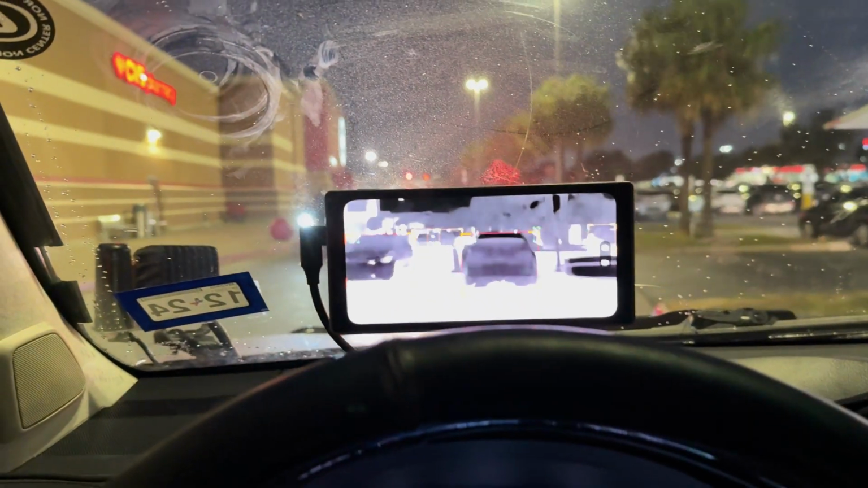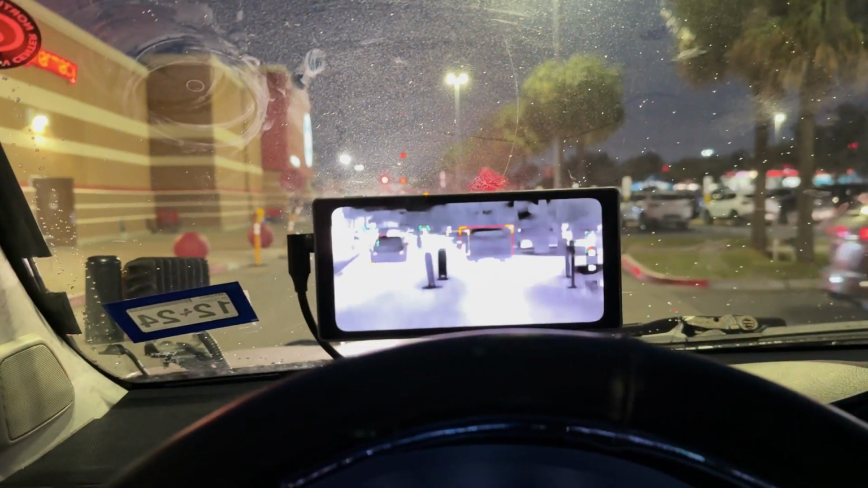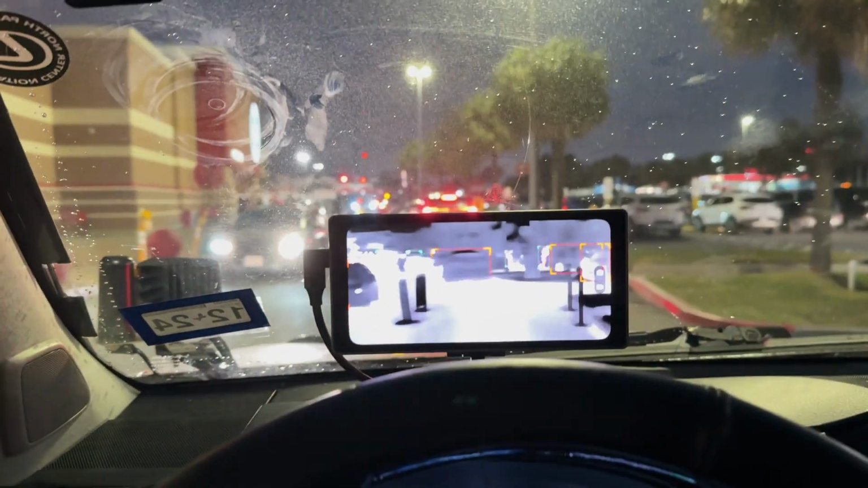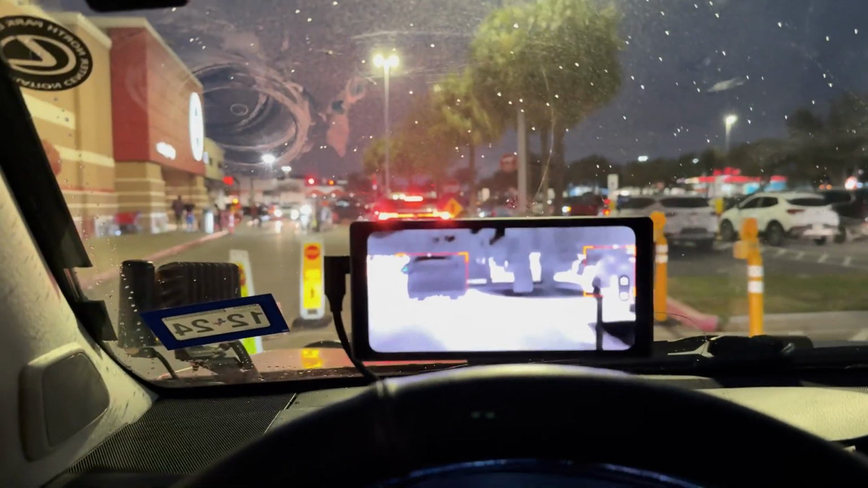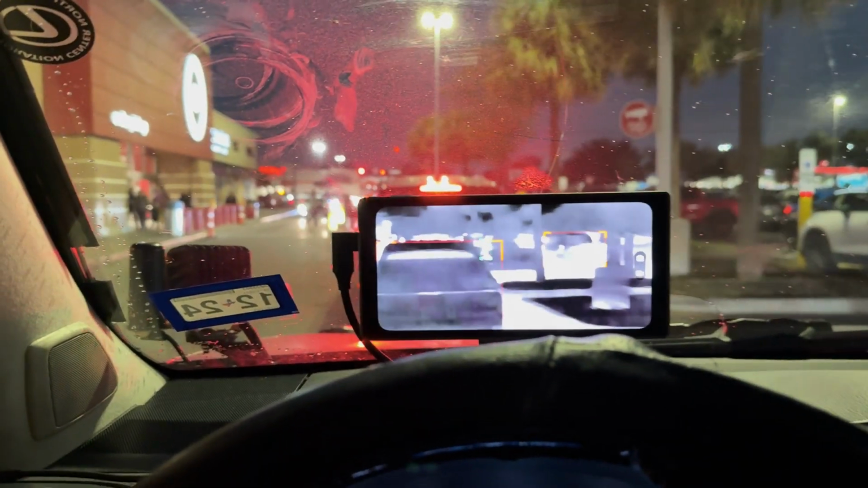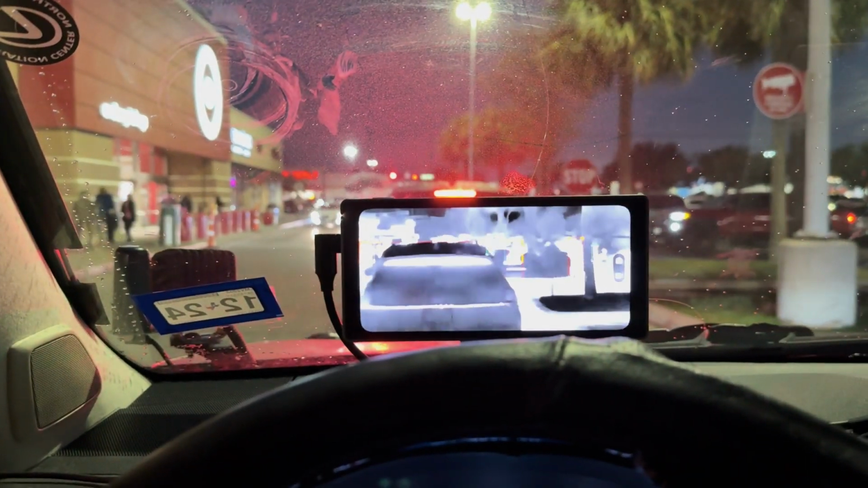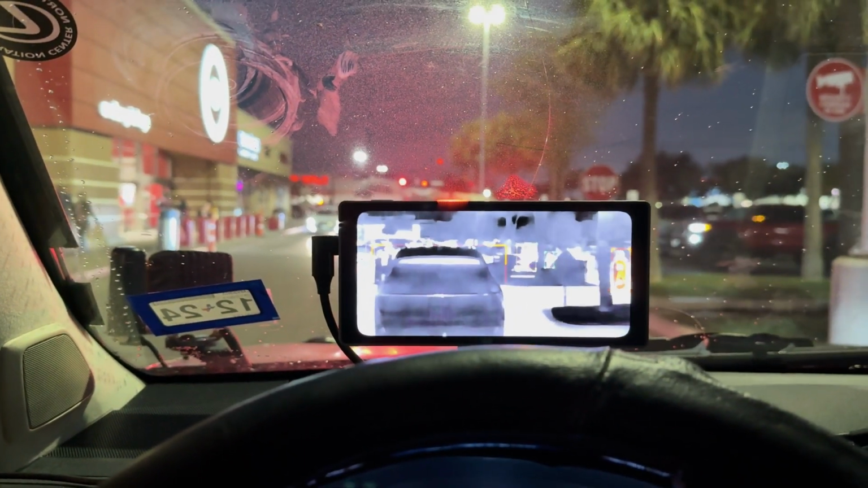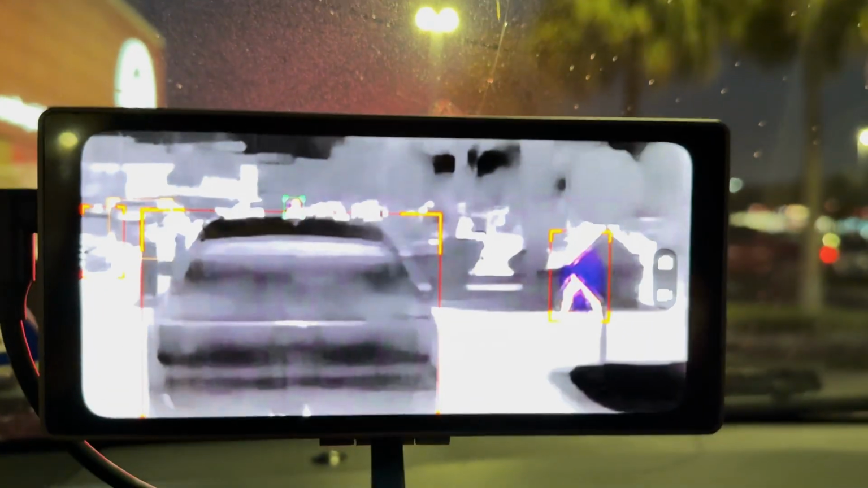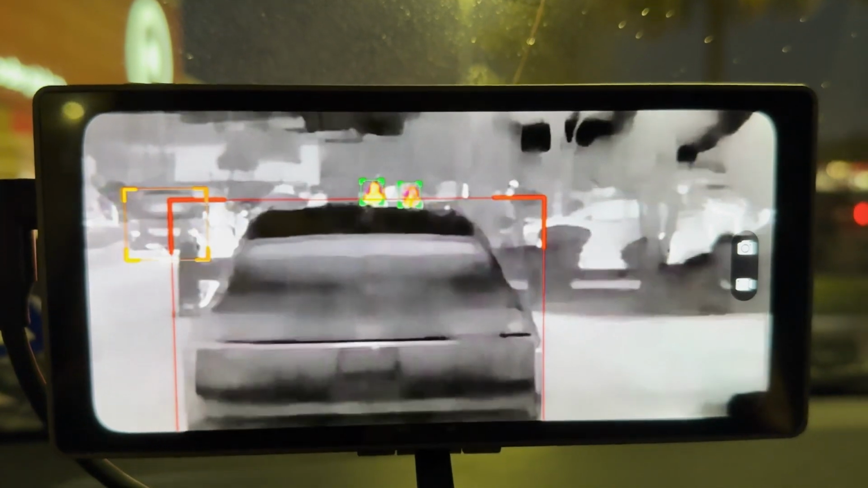Car ahead moving. That car just darted up in front of me. Yeah, we're coming up to a pedestrian crossing. Very busy pedestrian crossing. Yeah, you can see all of those folks it's capturing there.